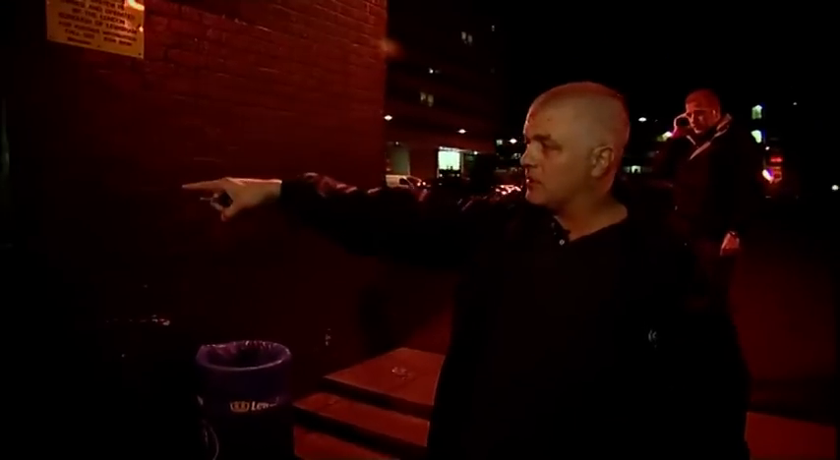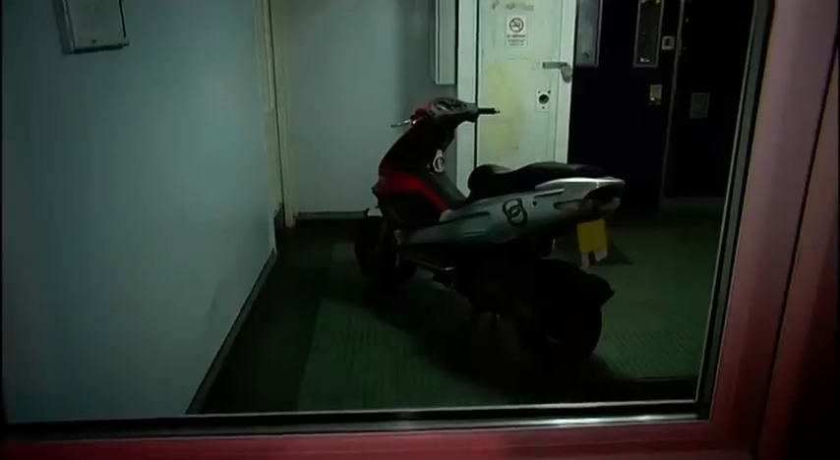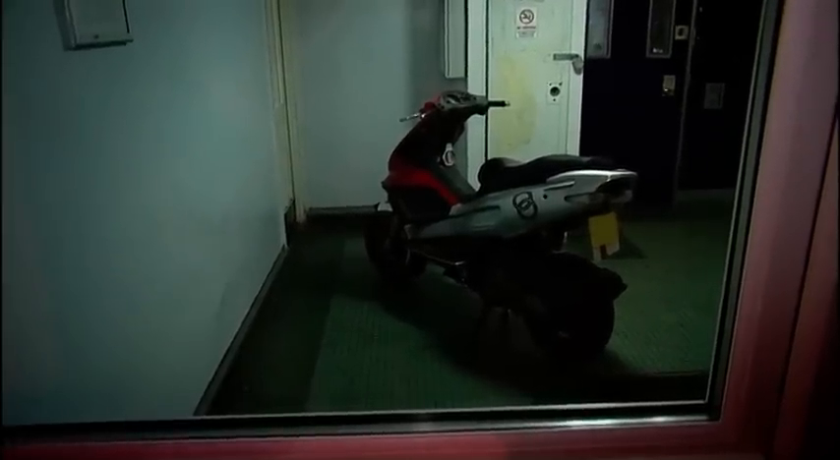Papa 3, Papa 3, Papa 1, Papa 1. He's gone into this tower block and the bike's been abandoned just in there. So we're going to get a dog van down here and hopefully we'll be able to get a track. But if he's got out at a different floor, it'd be difficult.